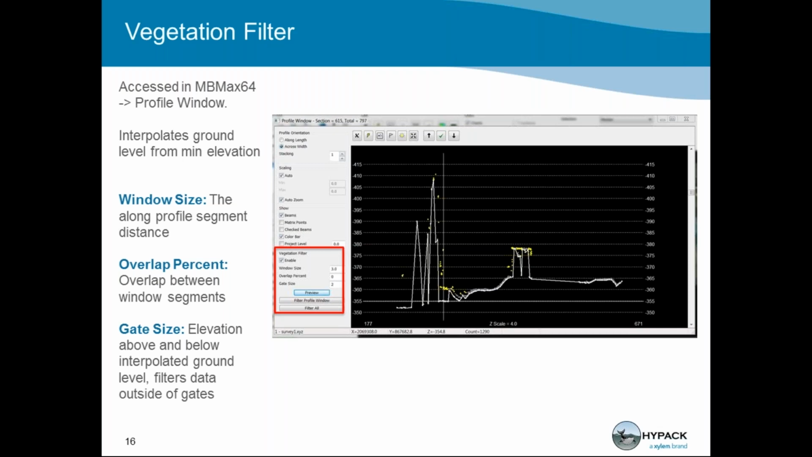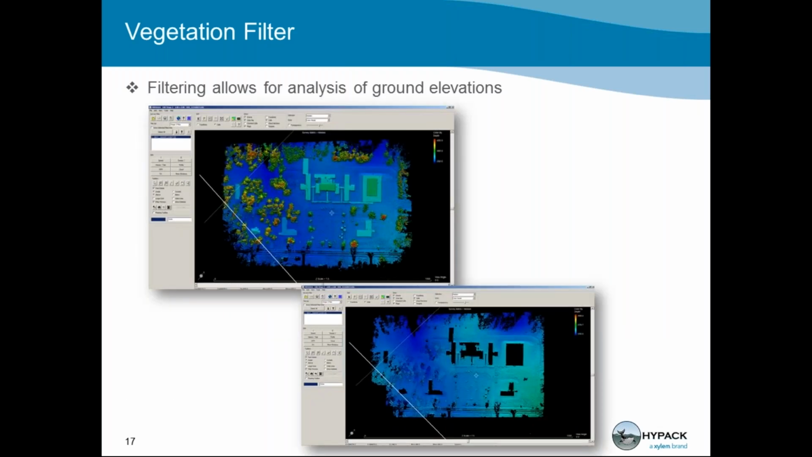The vegetation filter can be really helpful if you're trying to do a specialized study either on the ground level or on the vegetation height, and can be good for gauging the general elevations of vegetation nearby.